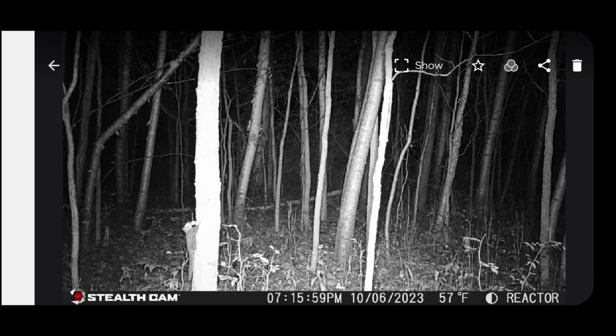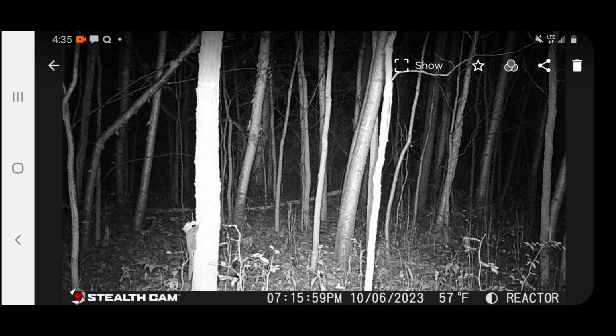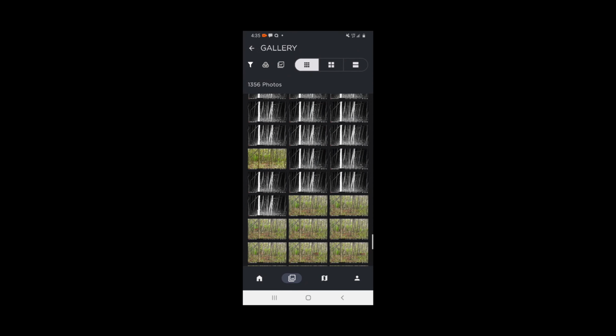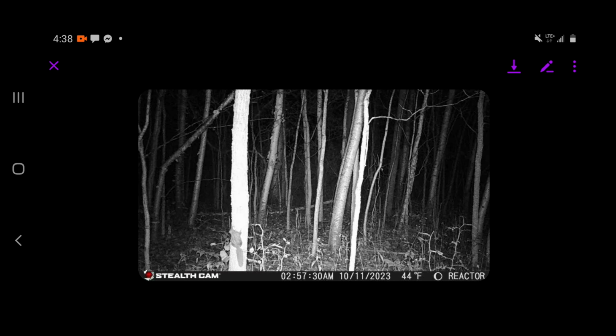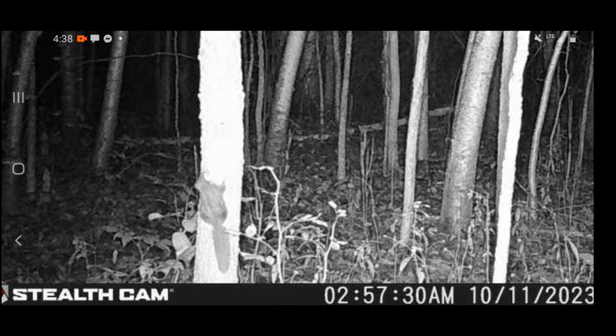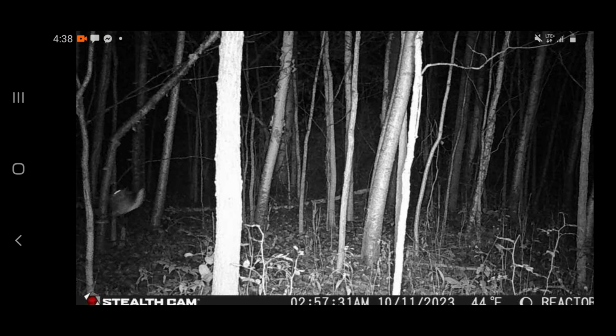Here's one of them. There's a picture of him. I got a picture of him actually flying though. If I can find it real quick. Alright, so I forgot I sent it to a buddy, but you can see my little dude here. It's 2:57 in the morning. He's running around. And this next picture is kind of cool. There he goes. A little blurry, but I thought that was pretty neat. You can see him opened up there.